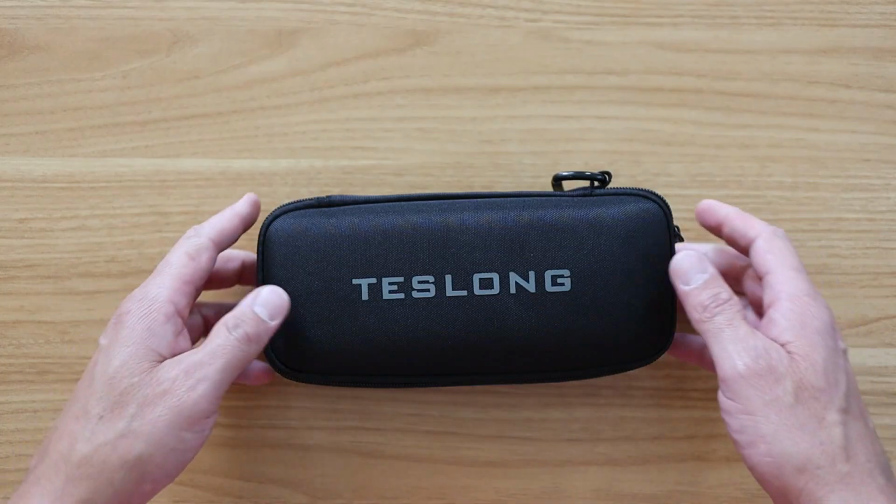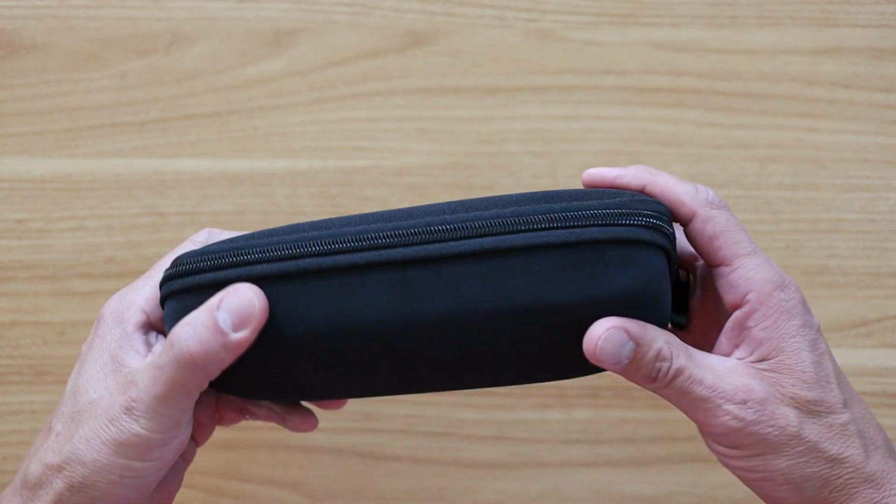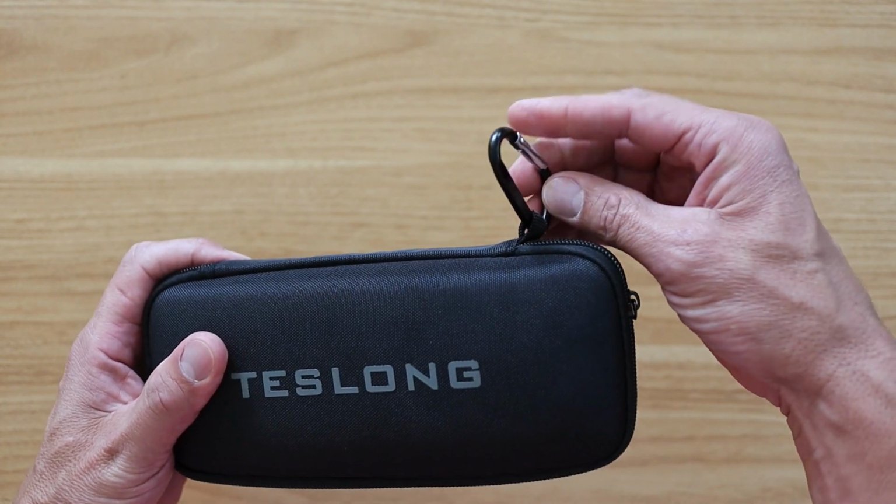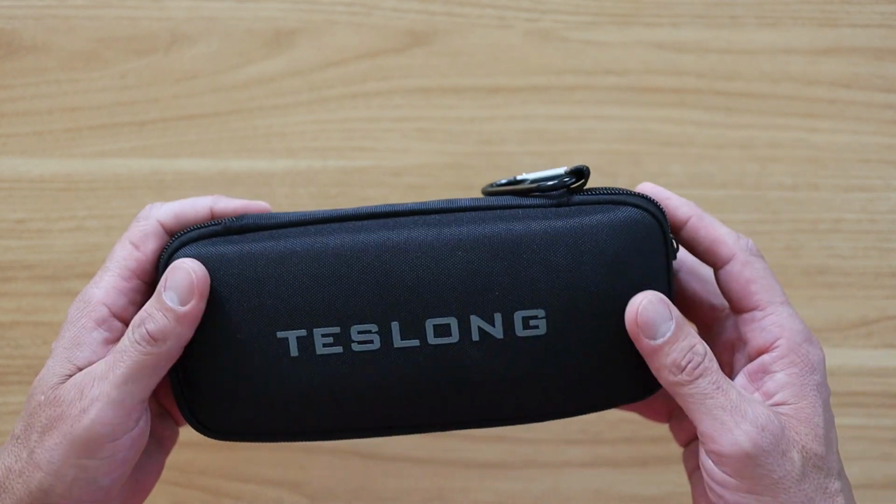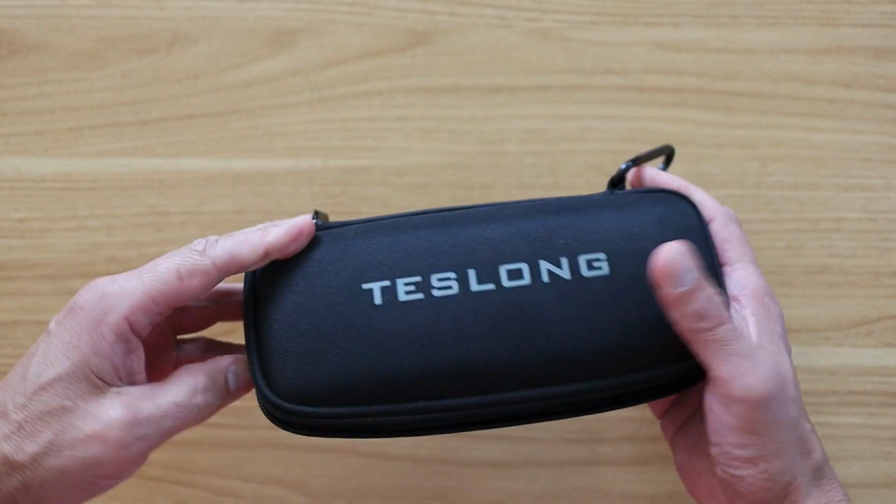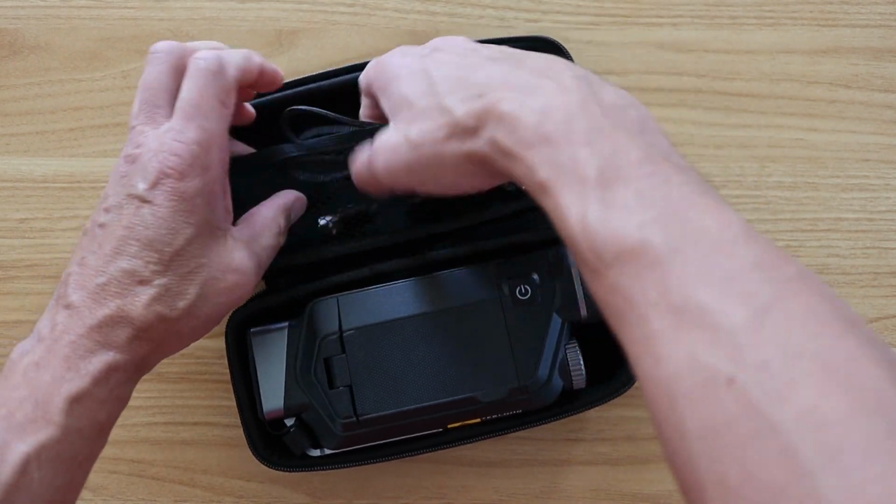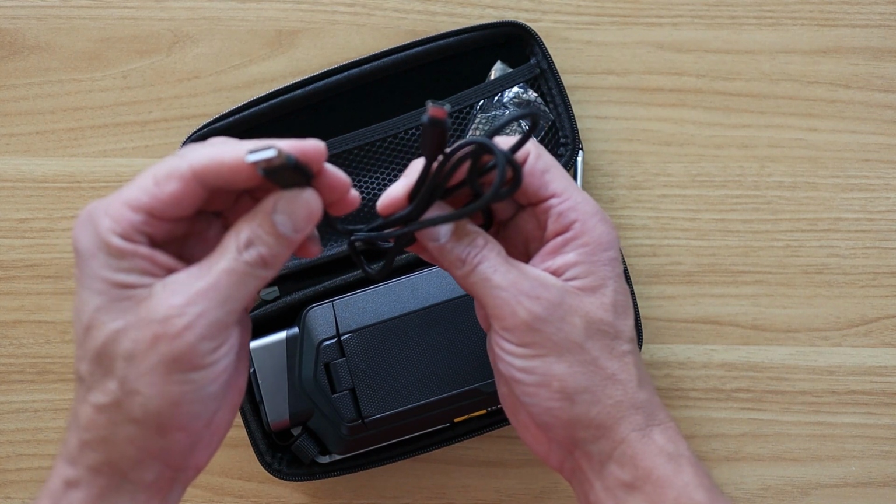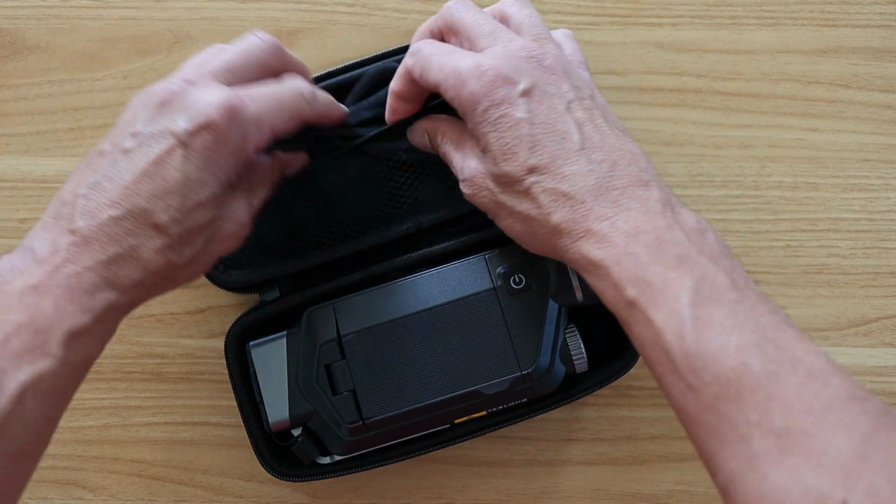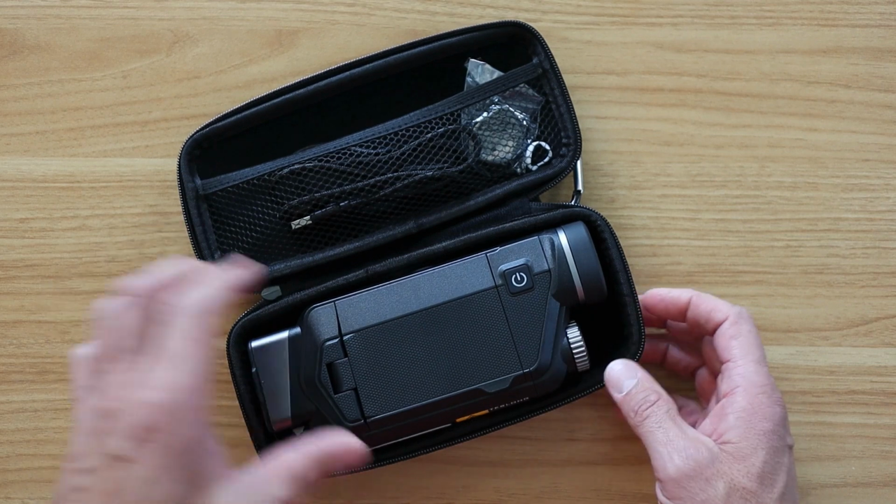Let's jump right in. Right out of the box, it comes in this good, solid holder. I really like the solid construction of this holder, and I like the fact that it also has this carabiner hook, so you could hook it to a backpack or anything, and a nice solid zipper here as well. And then when you open this up, you're going to have your charging cord, and right here, as you can see, this is a USB cord and plugs right into the camera with this end here. And then you have another adjustment here, and then of course your camera.